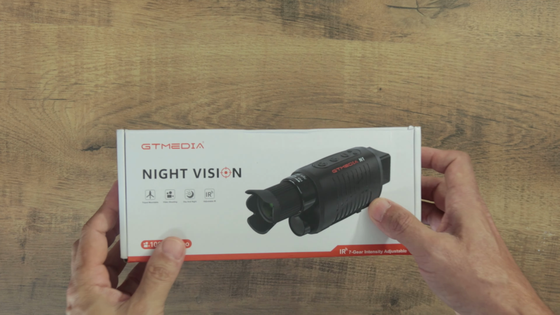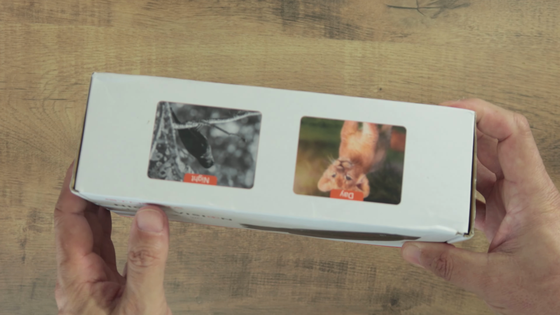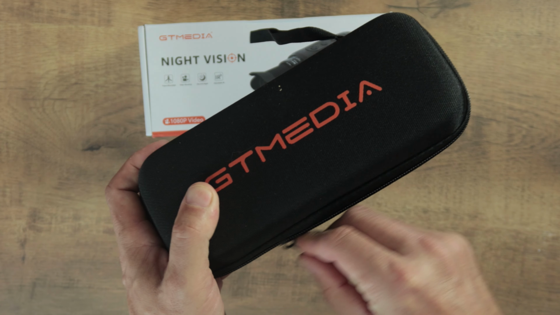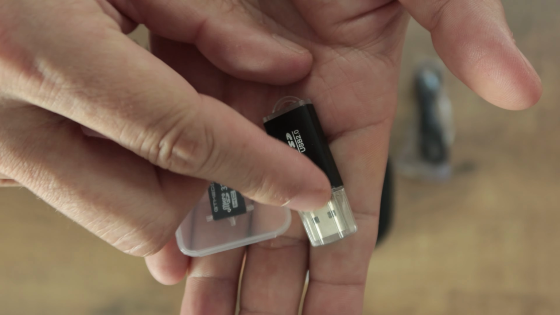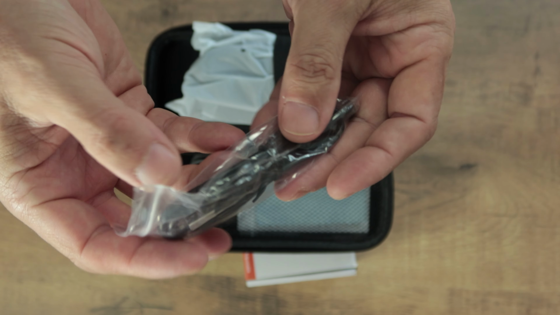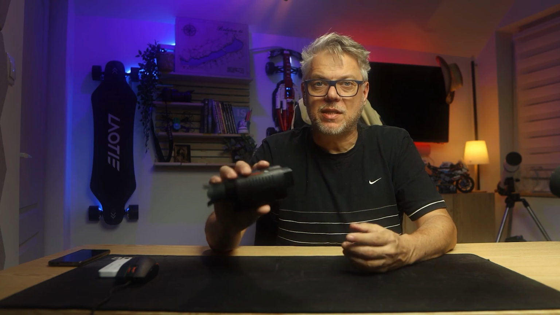Let's start with the good things. And by good things, I mostly mean the unboxing, because the manufacturer included a lot of accessories with the night vision device. We get a hard carrying case, a software pouch, a card reader, a memory card, and a USB cable. And even a small cleaning cloth to wipe the optics. So we get quite a lot, considering that it's really a cheap device.